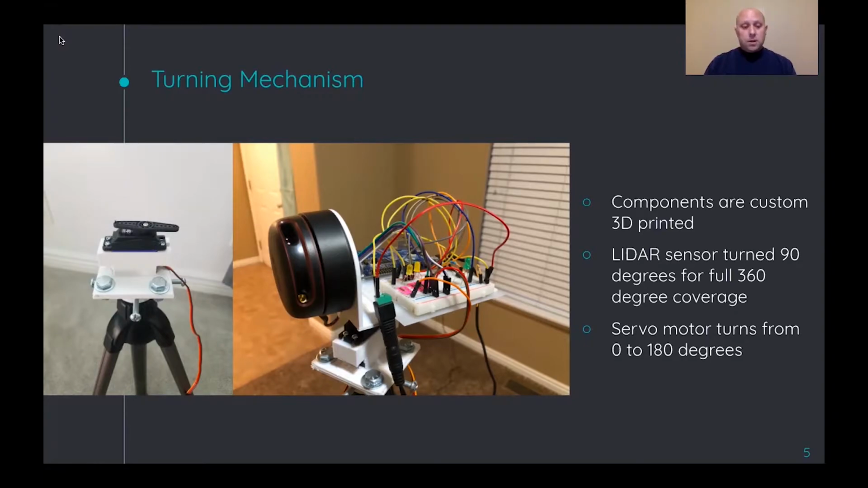The LiDAR sensor, as you can see here in this picture, is turned at 90 degrees for full 360-degree coverage. On the left, you can see how the servo motor sits in its housing. The servo motor turns from 0 to 180 degrees. So as that turns and the LiDAR sensor is continuously turning at 360 degrees, we're getting a full range and a full map of that entire given space. So that's how this design works and how our robot works.